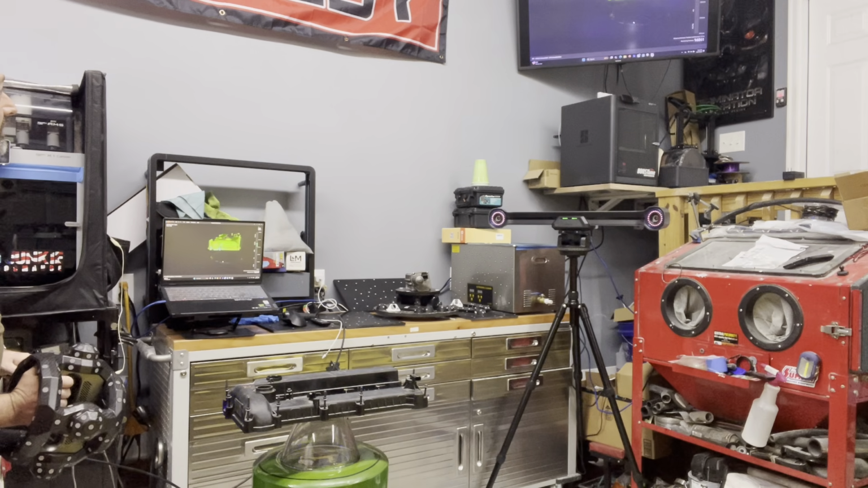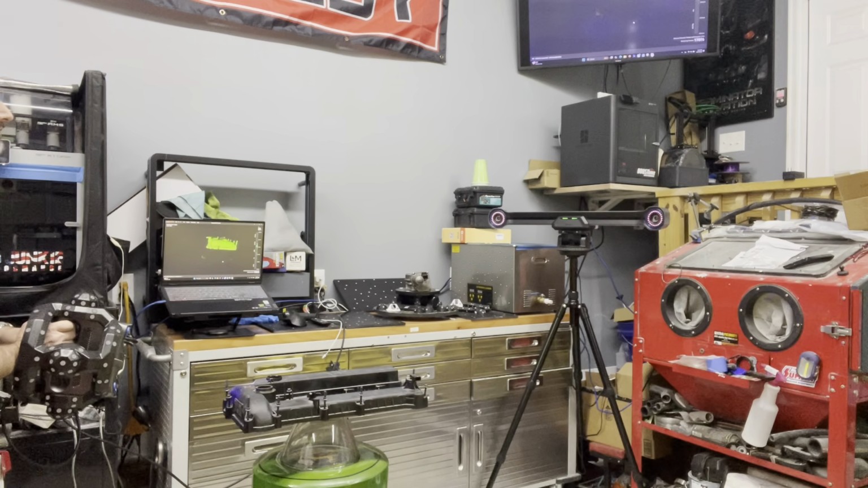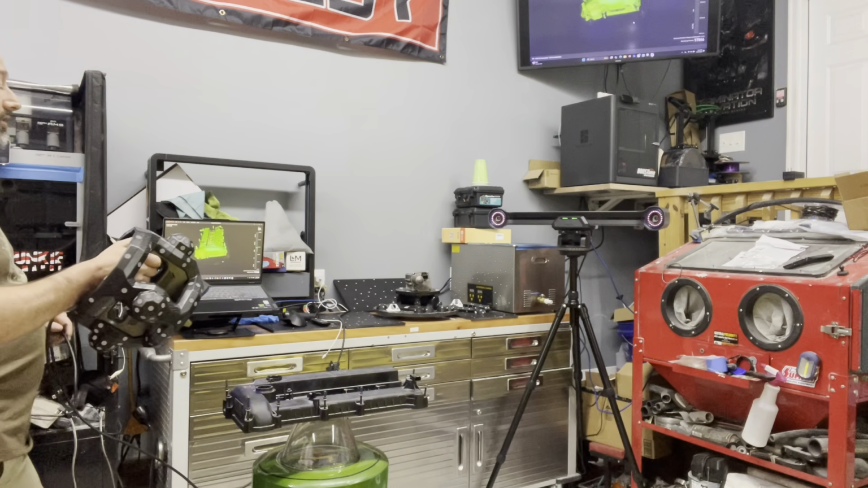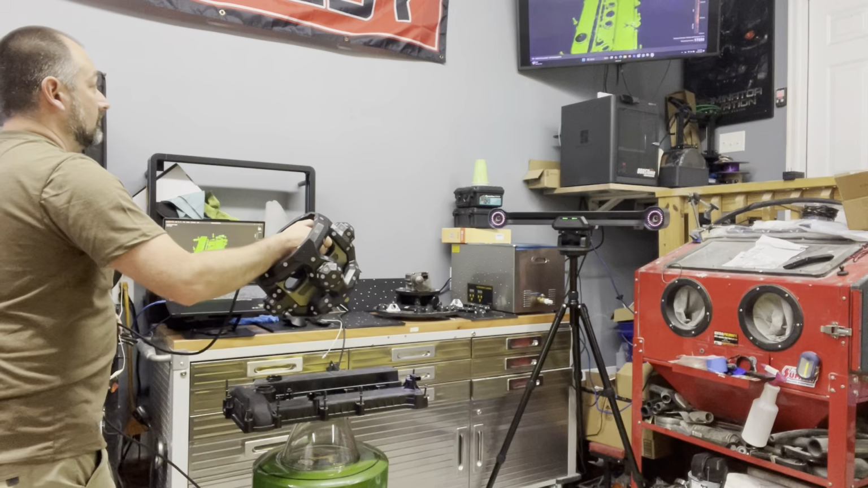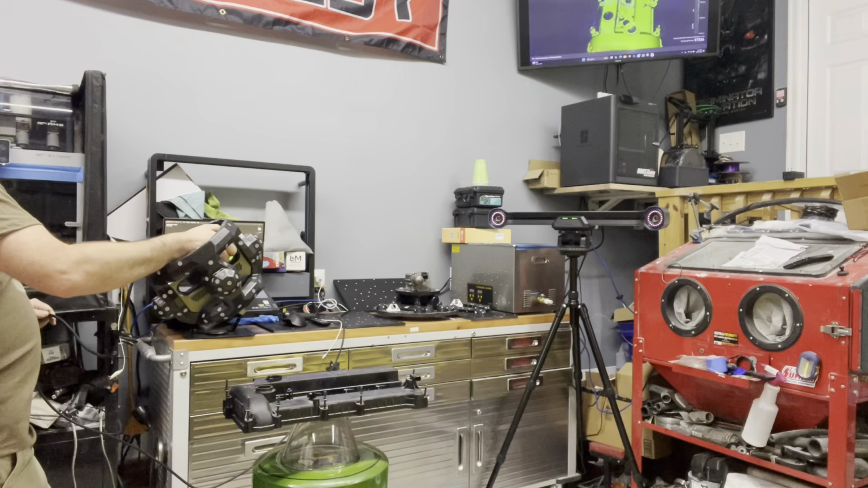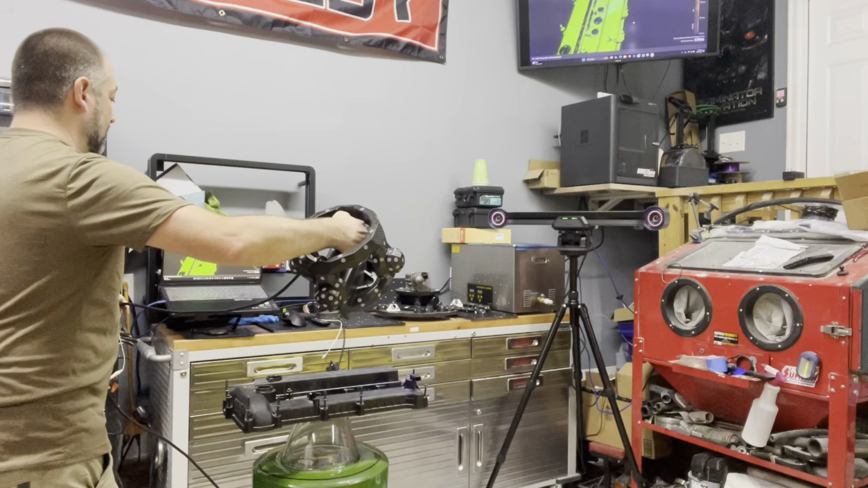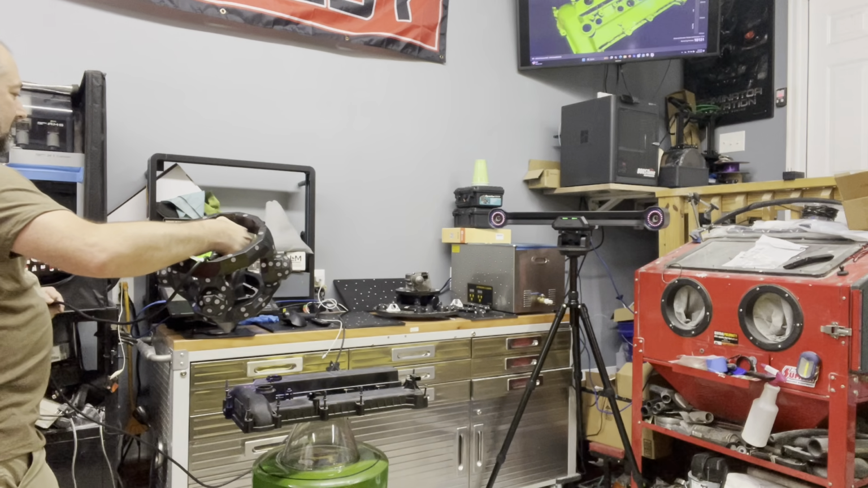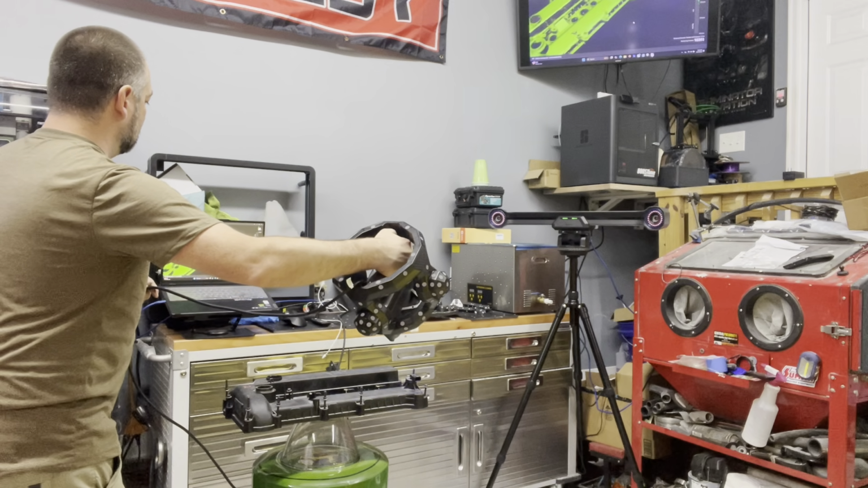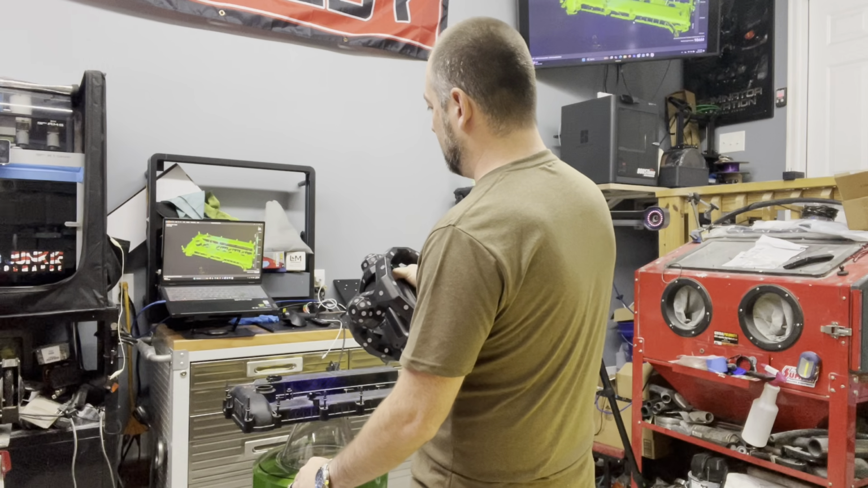So I am getting this side. I like to scan at different orientations. So I'll make passes like this. But so now I got to get in there.